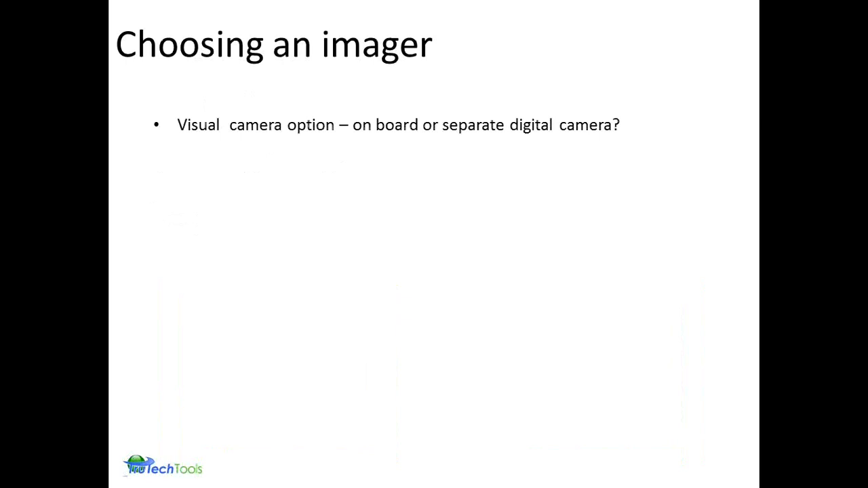So again, choosing an imager, some key things to think about. Visual camera on board. Often thermographers will carry even a second digital camera. But keeping track of the two images, one thing that I would share with you is if you do have two different cameras, set the date and time stamps similar on both cameras so that both of the calendars and the timers are the same. When you download the images into a folder, put them in the same folder and sort by date and time, and your two images will show up right together.